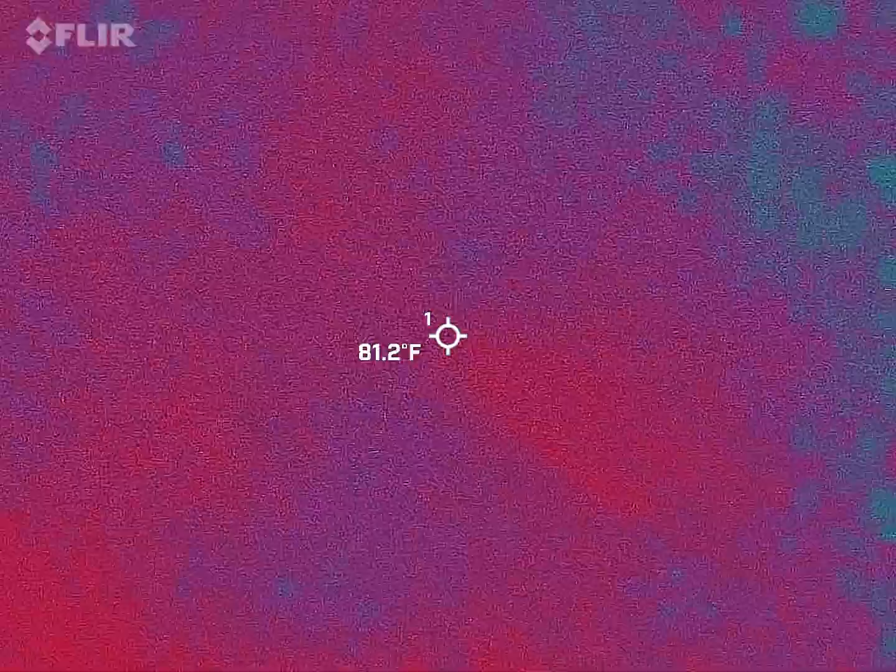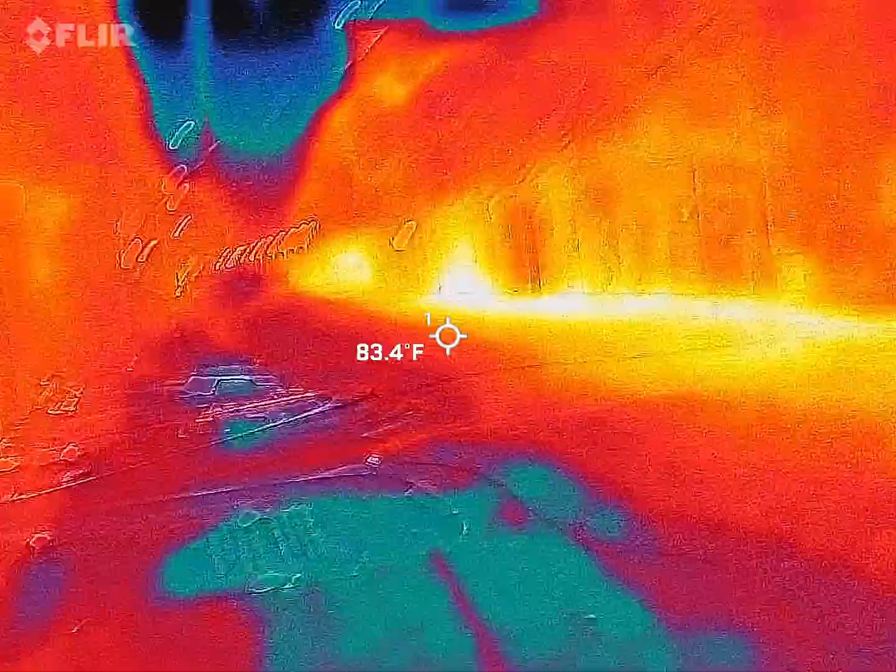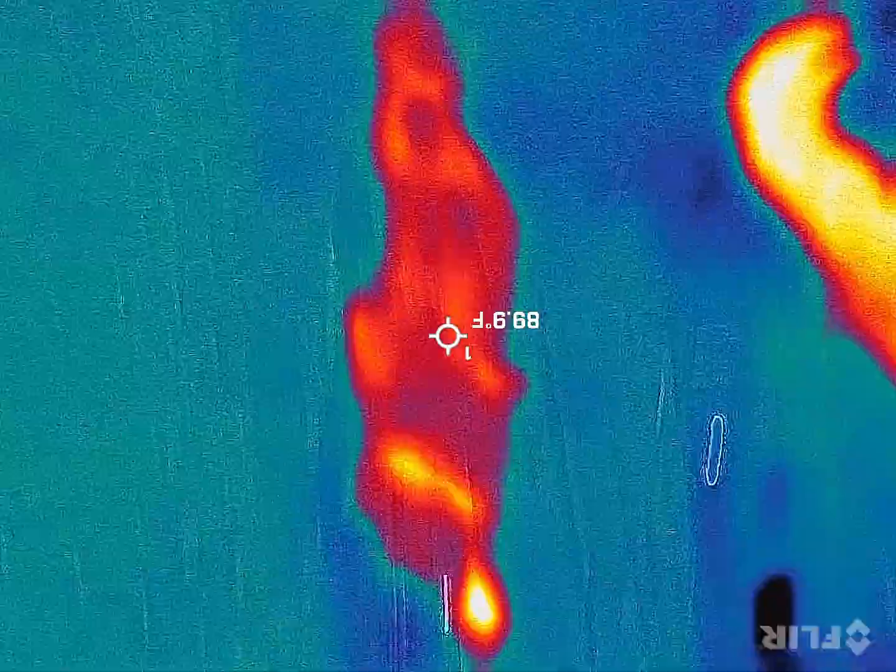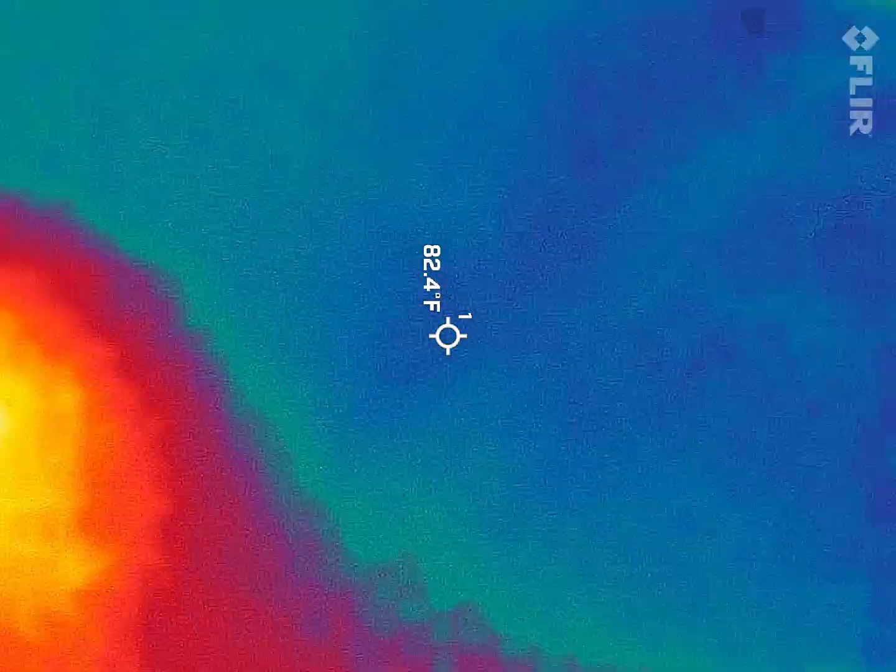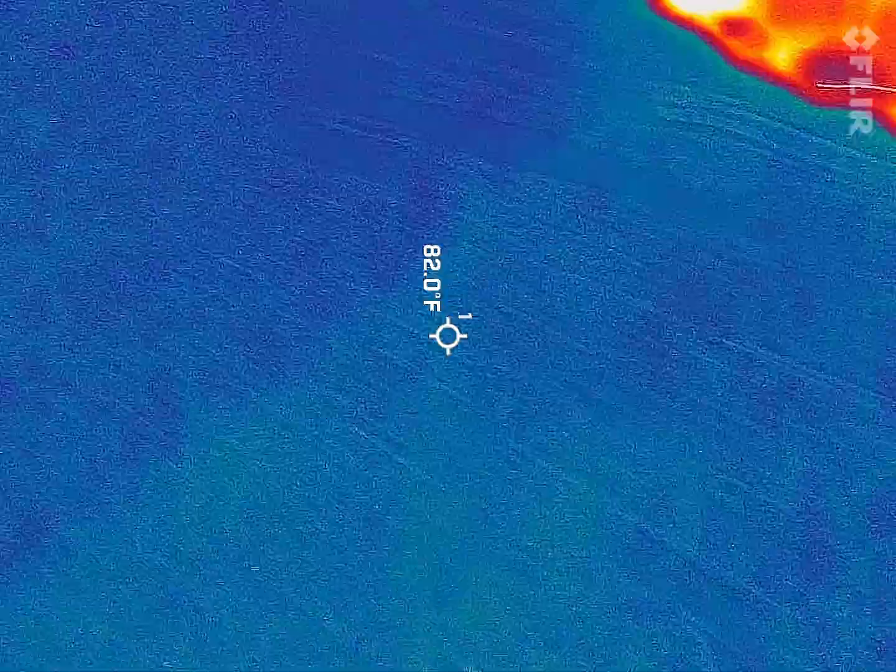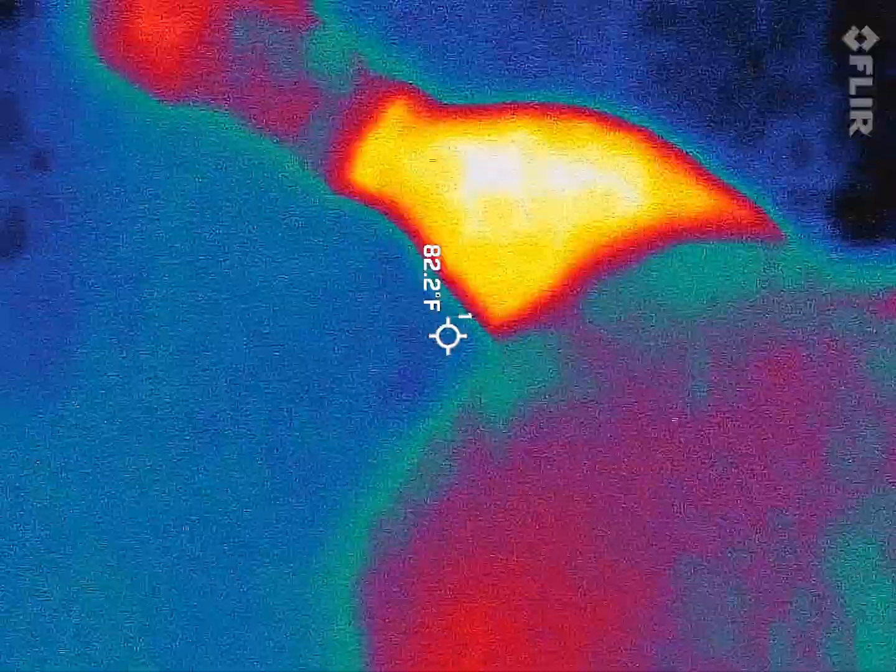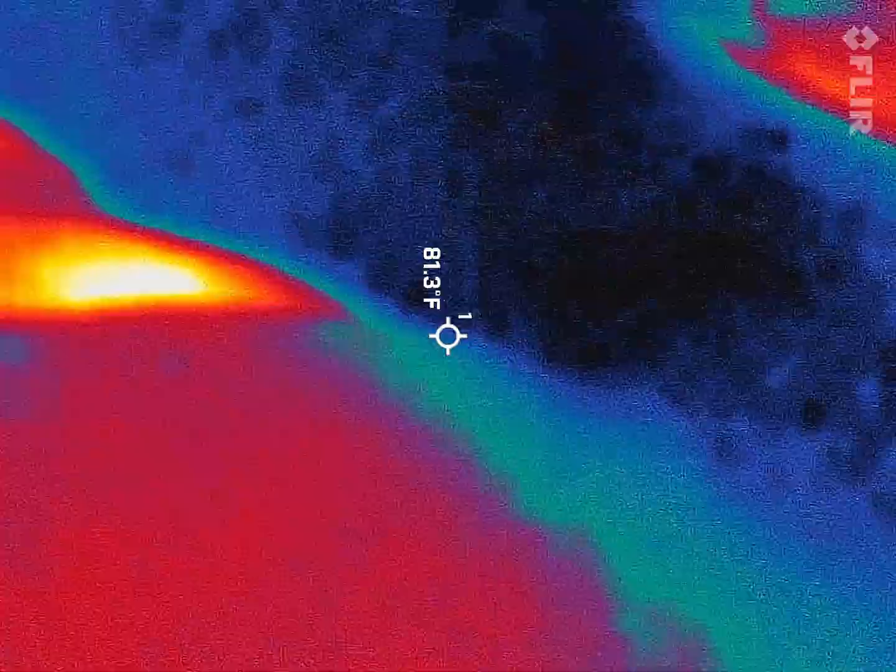We're going to make a left. I love how Jane's leading the way, like she knows where she's going. It's awesome. I'm on a mission. You are. You're always on a mission. Yeah, I know. We were around all the way.